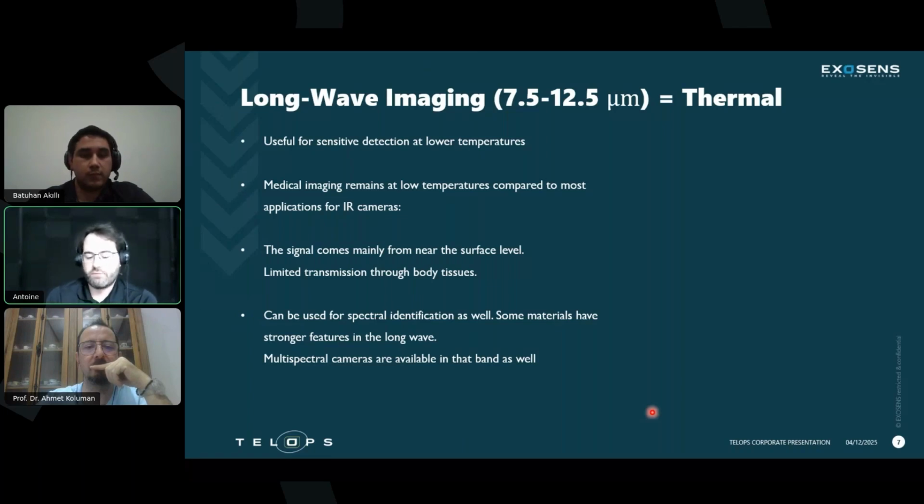So there's a strong limitation of absorption through body tissues. So you can't image something deep inside the body with long wave imaging. It can be done with broadband cameras, but you can even do multispectral imaging as well if needed, using spectral signatures depending on what kind of imaging you do.